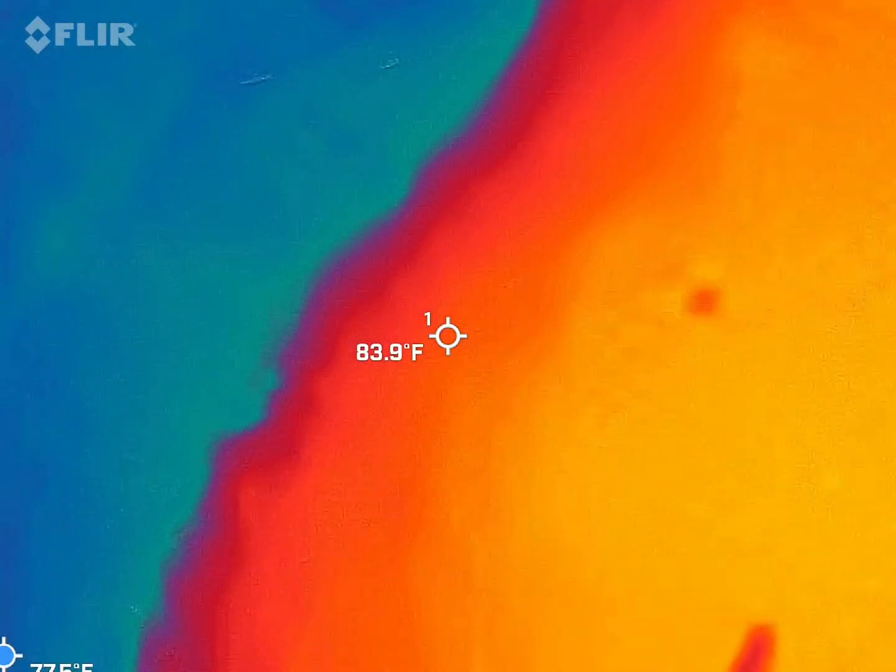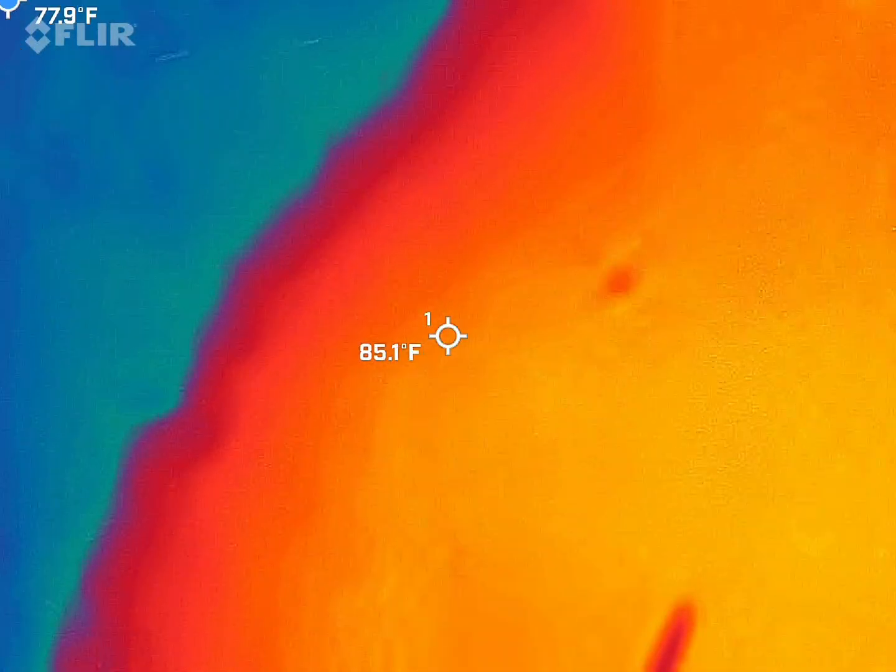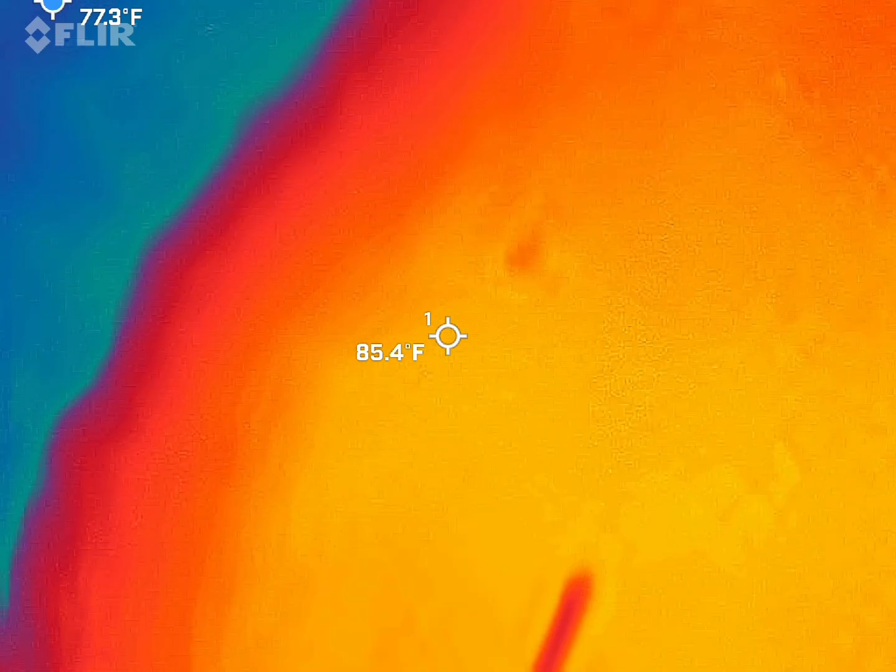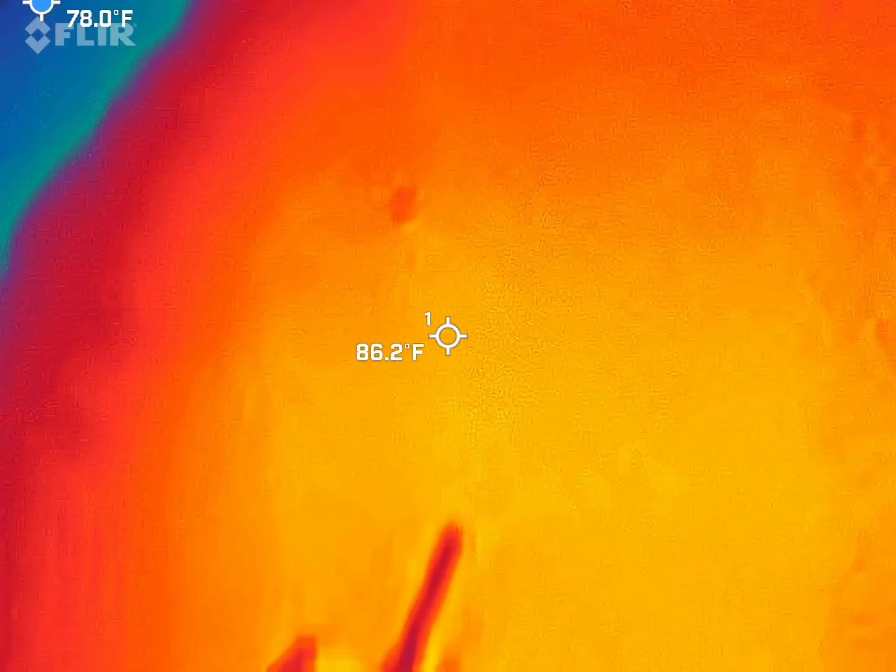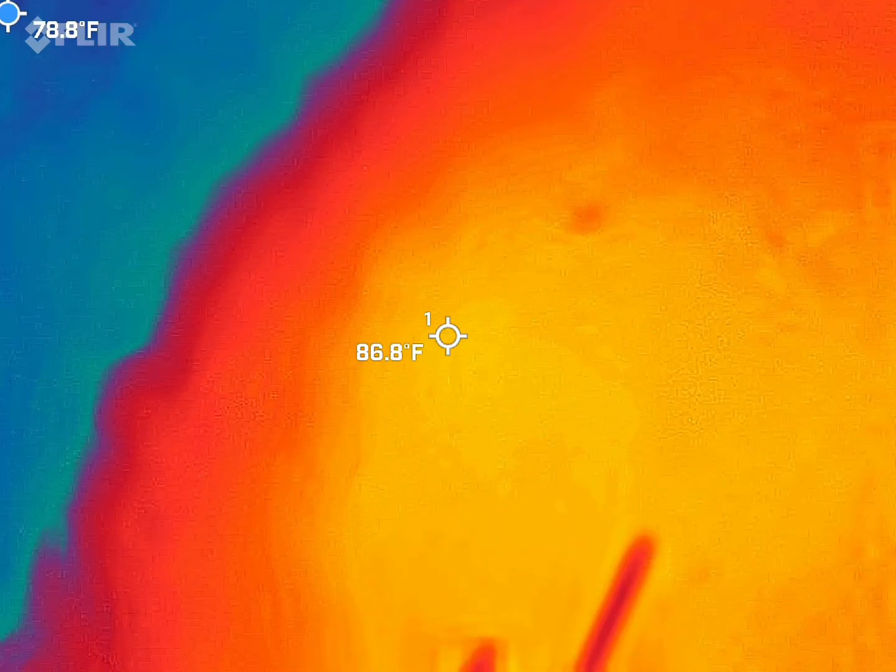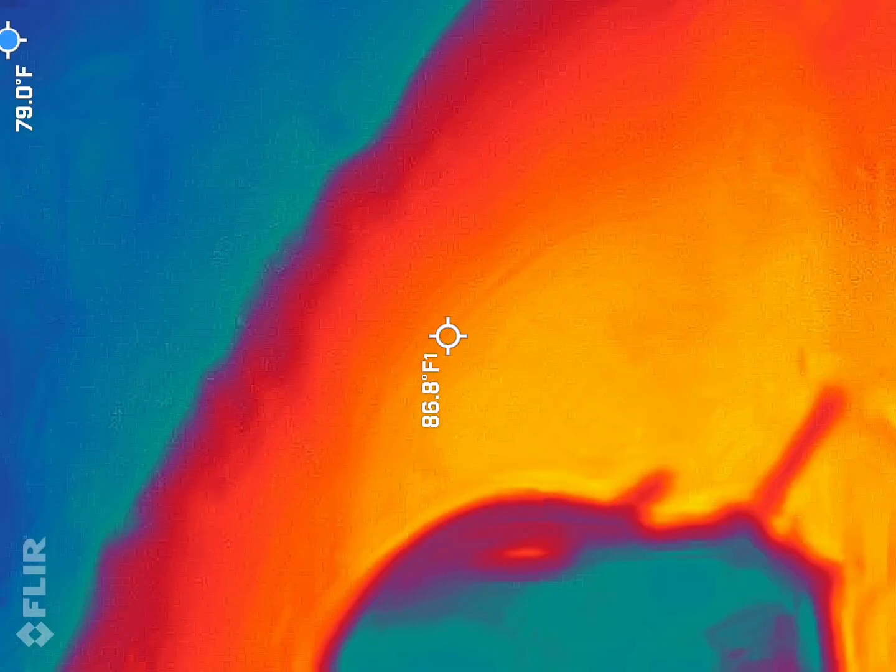FLIR thermal imaging camera. Why are we using this, by the way? Why do you think? I mean, just keep it simple. Pick up on heat signatures that shouldn't be there. Cold spots. That's fine. Yeah, keep it nice and simple. Well, if something was really hot that shouldn't be hot, it would also be interesting.